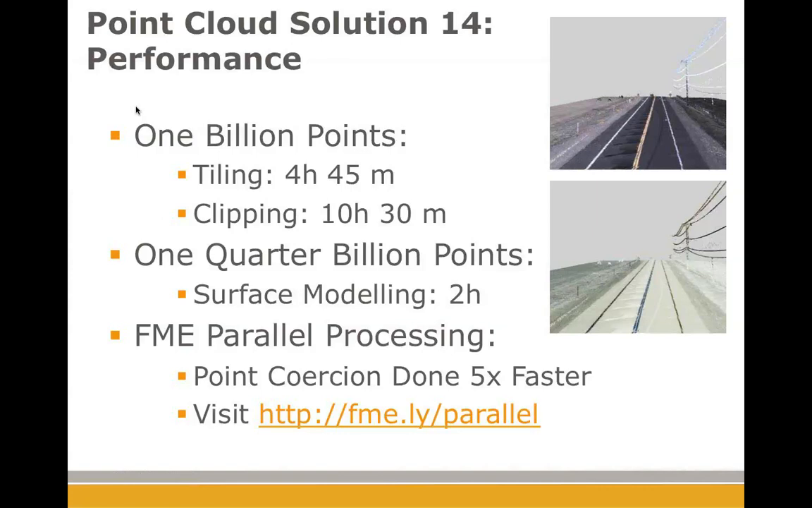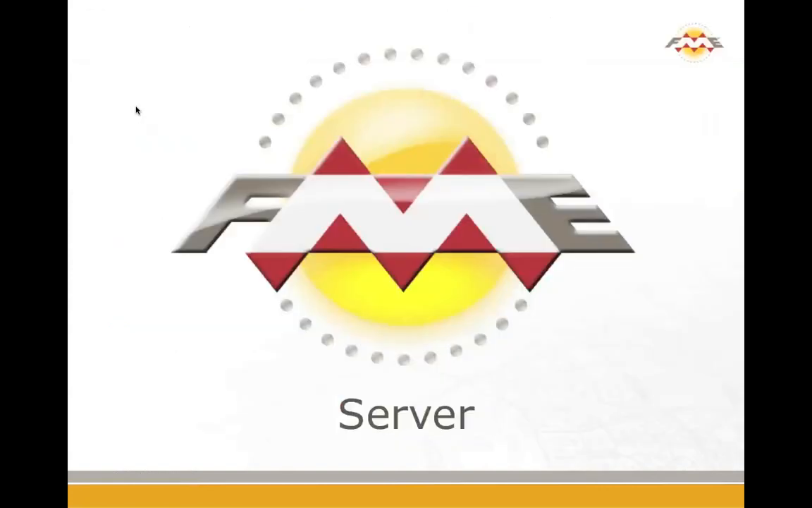We also can do parallel processing inside of FME, and if you're interested in exploring that, Dimitri's found some scenarios that are as much as 5 times faster on his computer. Visit fme.ly/parallel. There's a technical article there all about that.